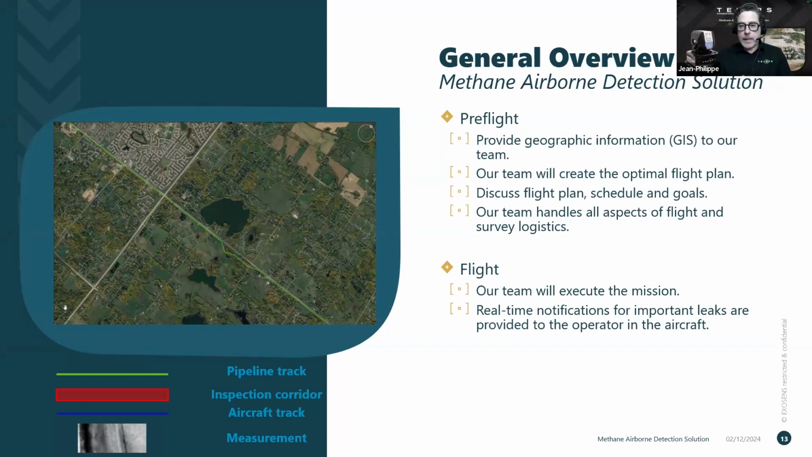Then our partner will go out and execute the mission. So do the flying and report results to us at Telops, who will do the processing, report on a day-to-day basis. What's nice also about our sensor is that it will give you real-time information. So right from the aircraft, our partner can detect the very significant methane leaks and report that back to the ground if need be. So that's a very nice feature of our system.